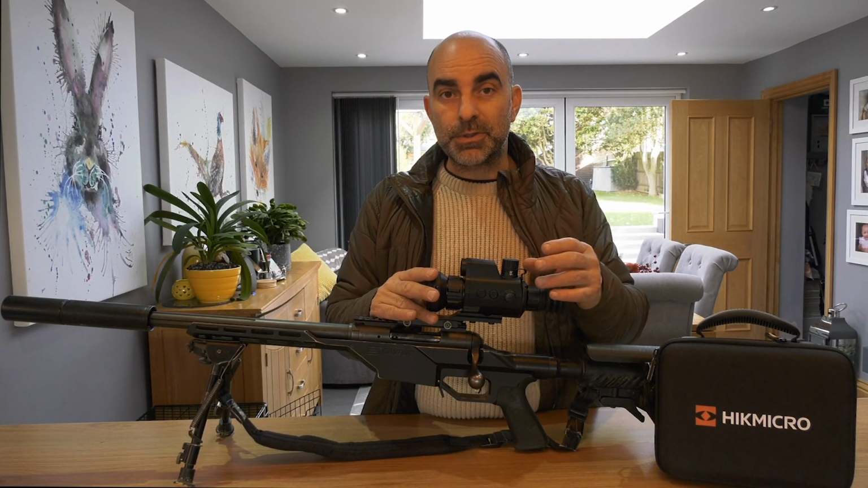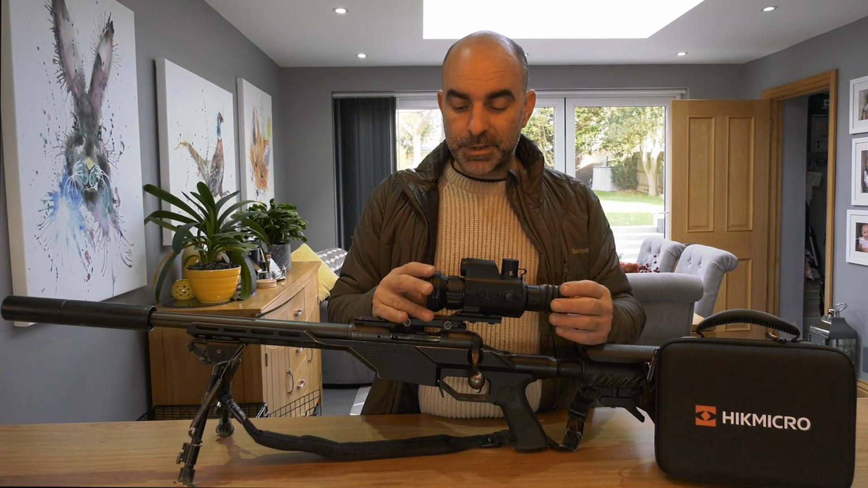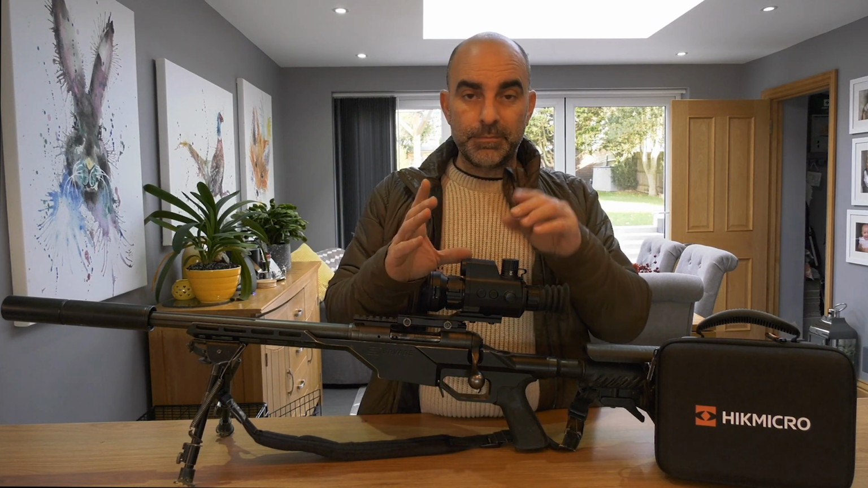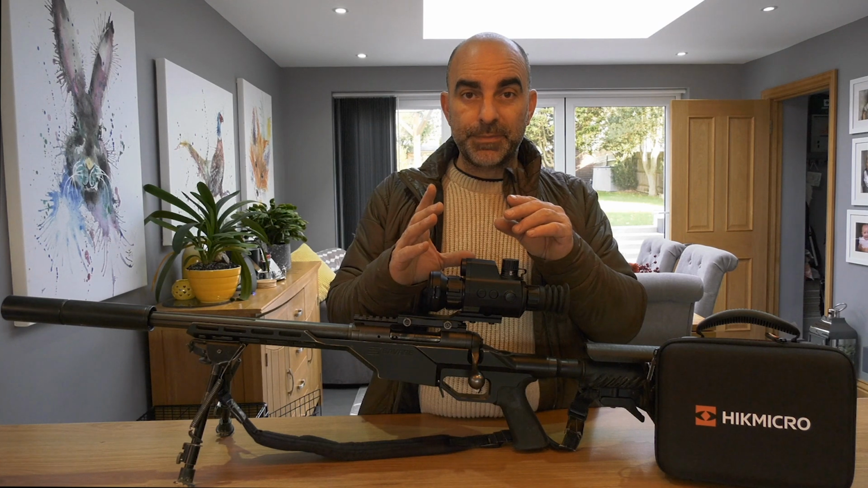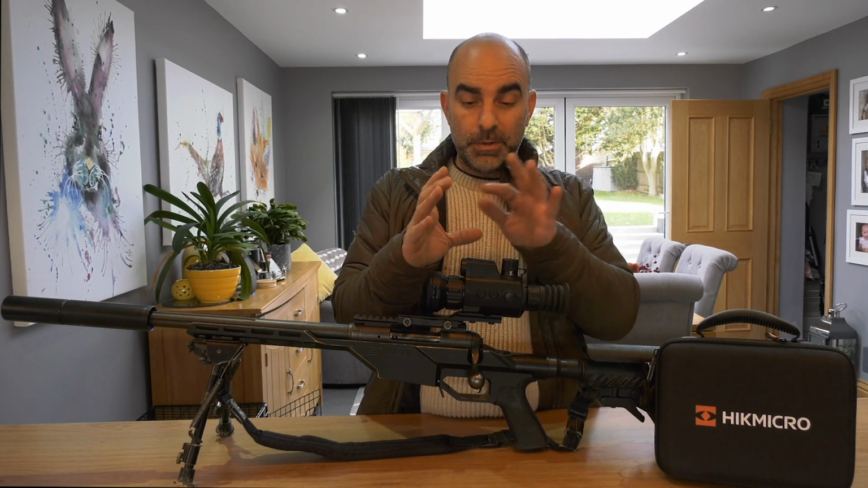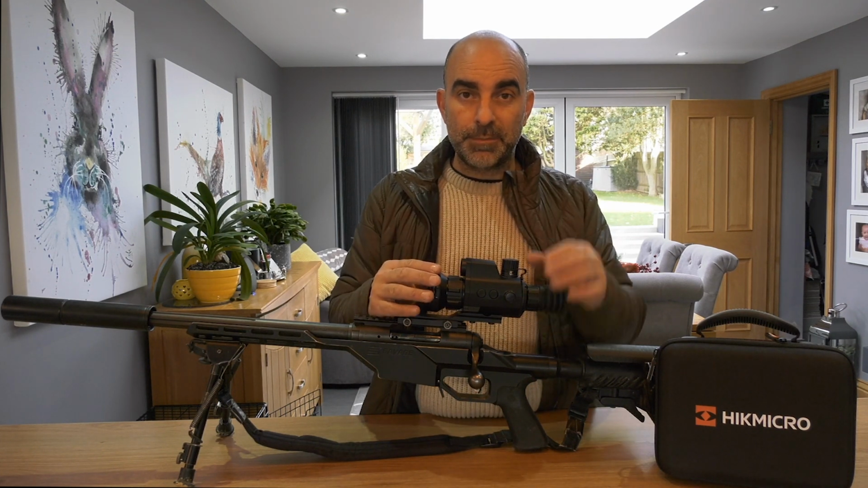You've got the one-shot type zero that you have on a lot of thermal scopes these days. This is a nice function in that you can freeze the screen, so you put your crosshair on the target that you're aiming at, freeze the screen, and then it holds everything still, and you can literally just move the crosshair. Everything else stays the same, so it's very easy to move it over to the point of impact on the target.